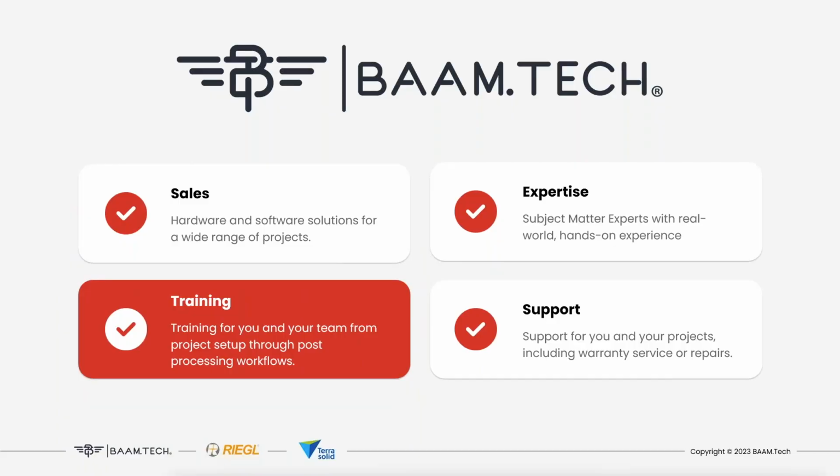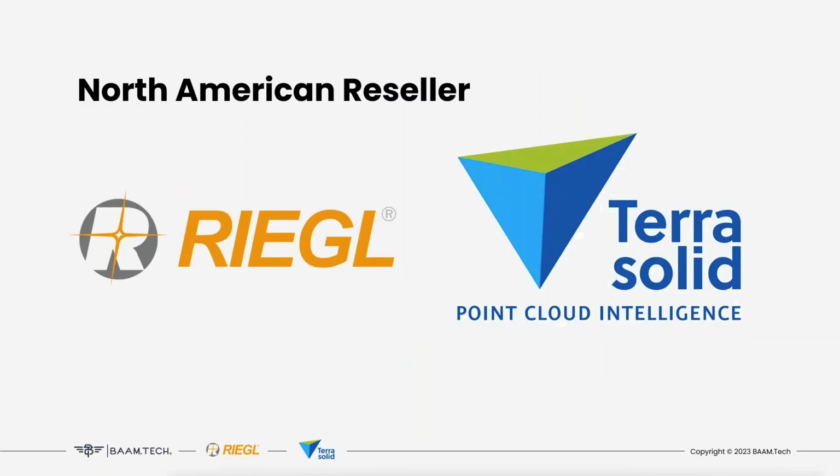Quick glimpse at Bamtech. It is a team of subject matter experts with a wide range of practical hands-on experience, from boots-on-the-ground field acquisition to data processing, extraction, and deliverable products. We know the bottlenecks and the pain points because we've done the work. We've been there in the trenches, and we've used solutions we create to improve workflows for our customers around the world from start to finish. Bamtech is also a North American reseller of Terrasolid products and Riegl mobile LiDAR scanners, offering hardware, software, support, and training, all in one company, all to one user.